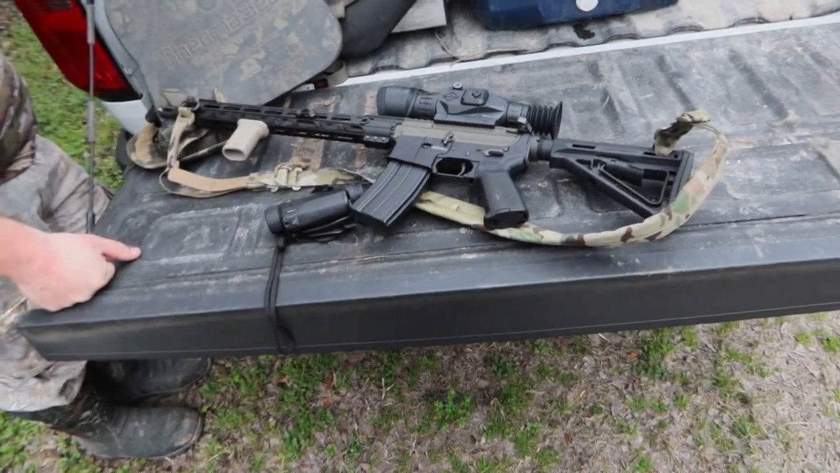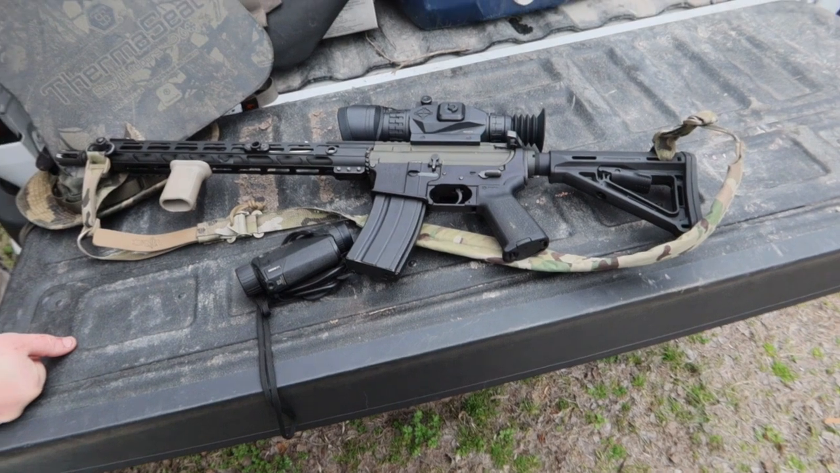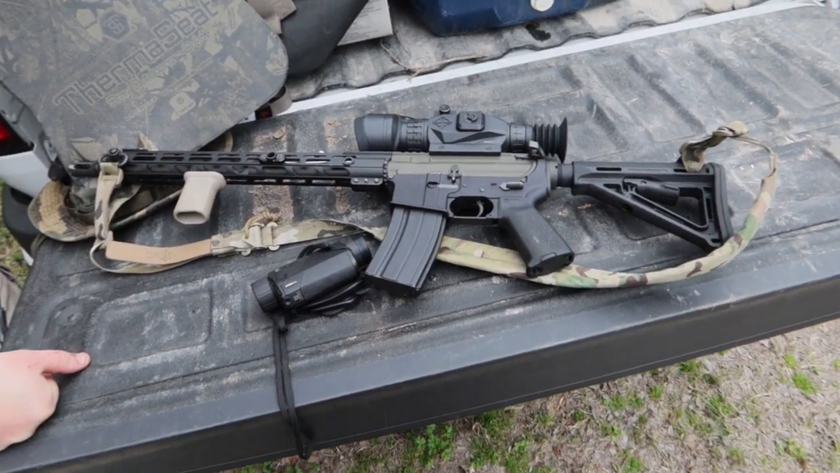All right, Kevin's been slowly converting me. I bought the Wraith. I didn't have it mounted on my rifle this time, but I was playing with it quite a bit as a type, almost spotting type scope.